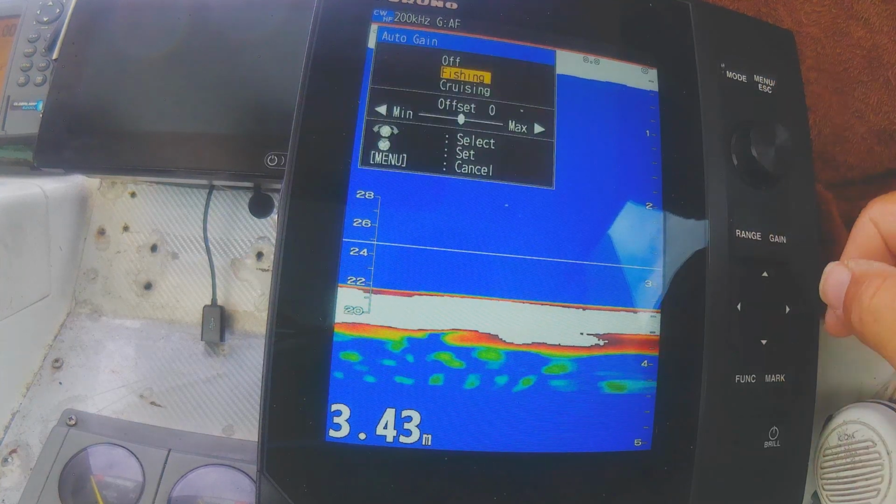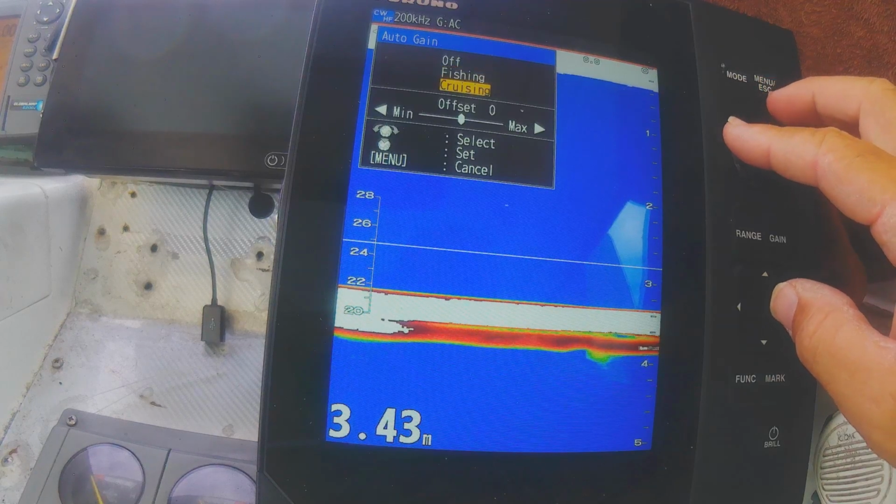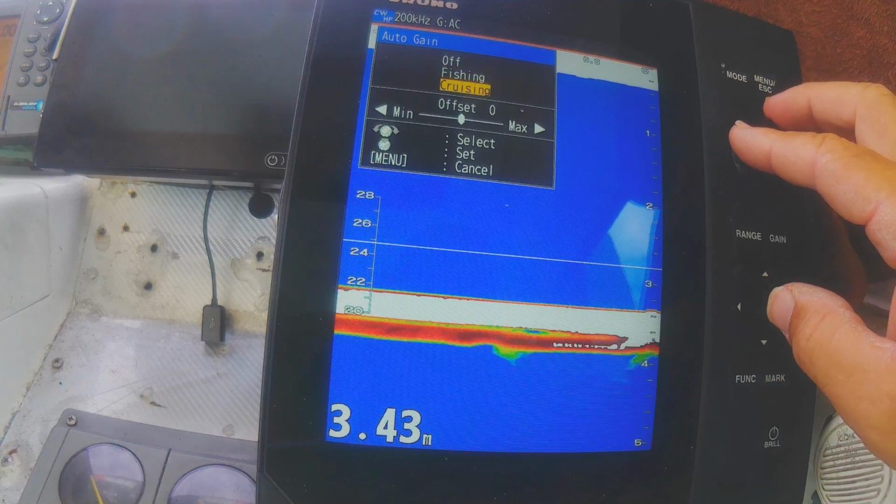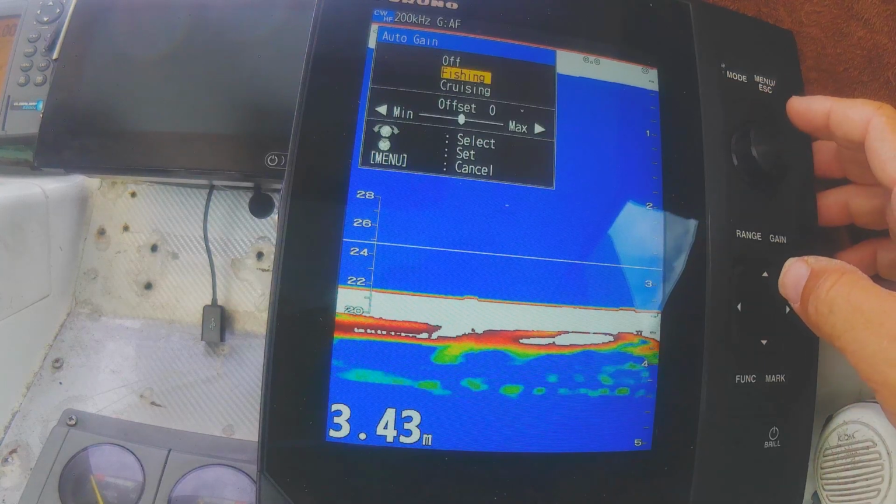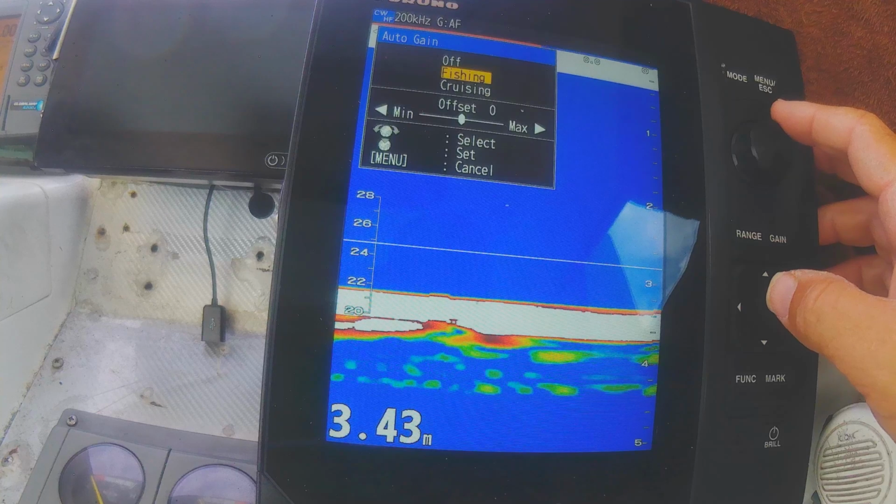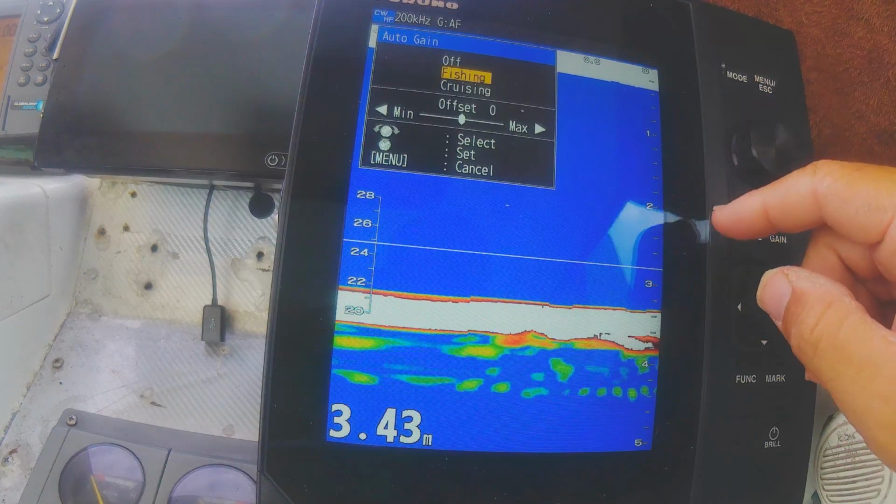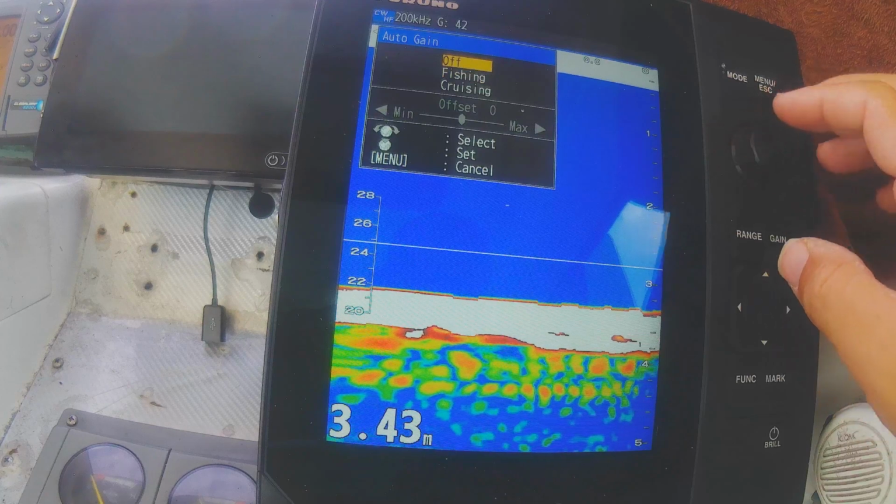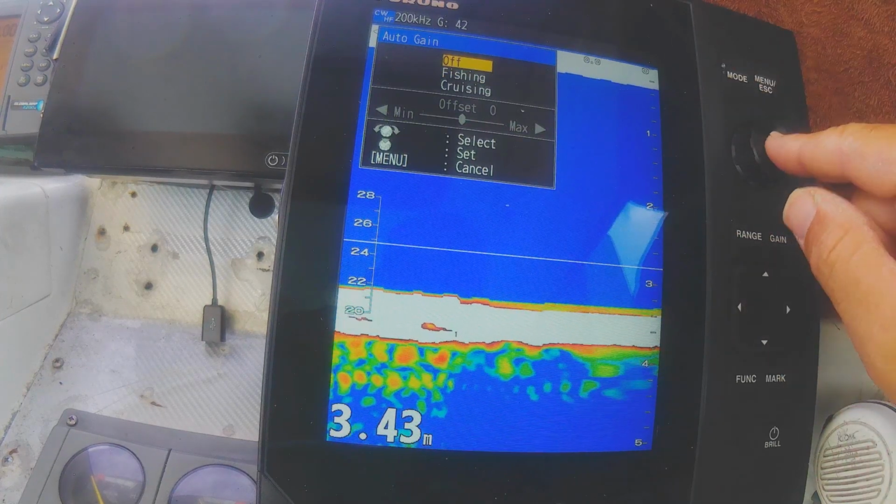Now gain. Like I said, I'm running mostly between auto cruising, if I want to clean the screen up a bit, or auto fishing, if I expect to see more fish on the screen than I'm seeing in cruising gain. If they're not there, I might pump up a bit more gain by going to fishing gain. Then if I want to go into manual gain, you hit off.